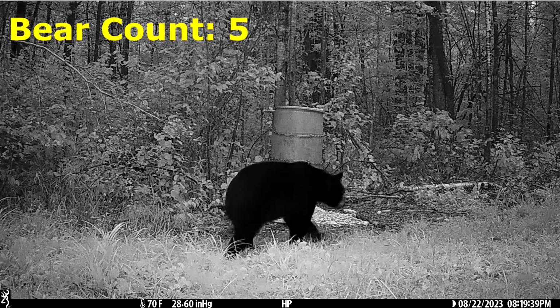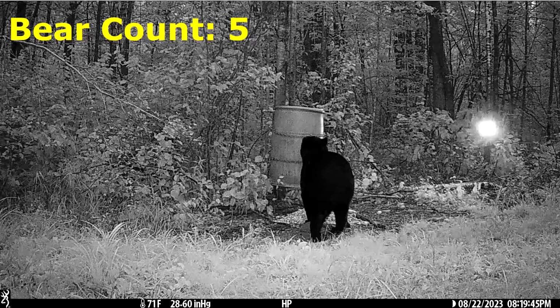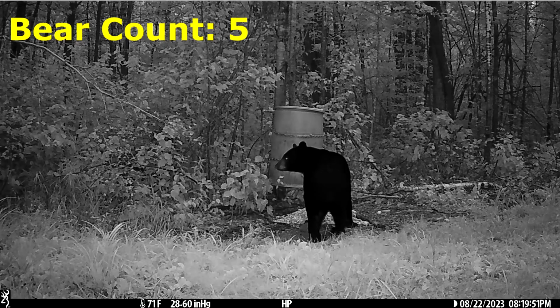About 5 minutes later, a new bear shows up. We'll call this bear number 5. I'm guessing this is why Mom and the cubs left so soon. I believe this is a large male, and he stays around for about 10 minutes. Maybe he's more interested in the female and the cubs than he is in the food.